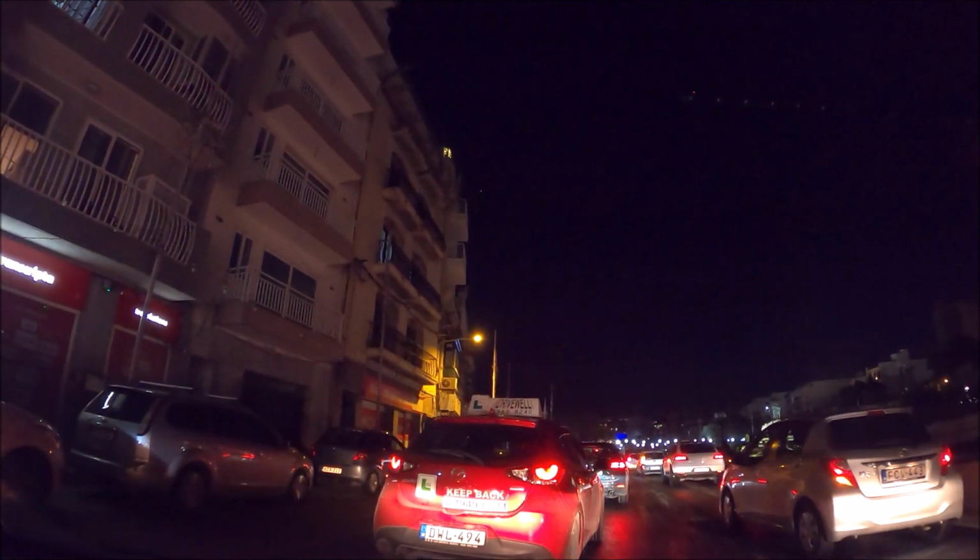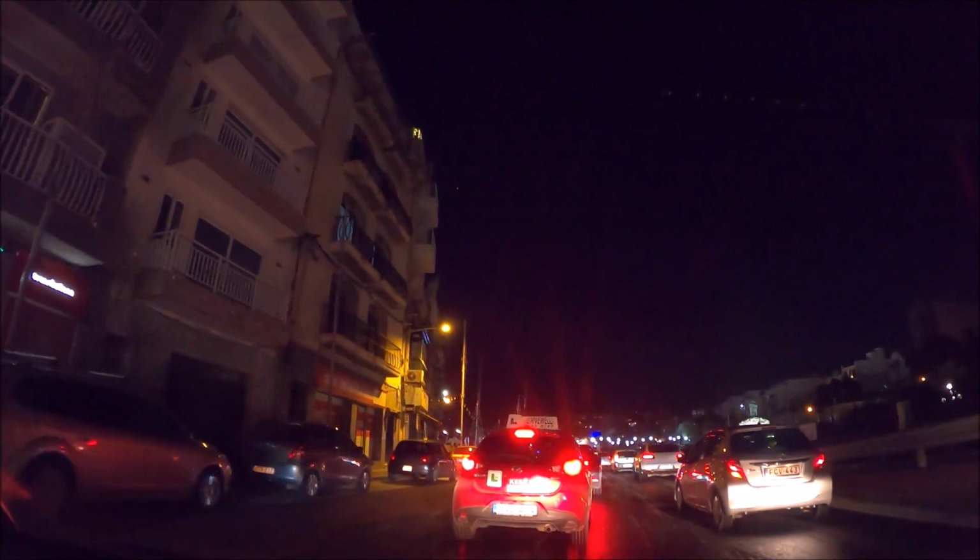Wow, this is the traffic. I was hoping we're going to get a good run, but you can see it's busy time though. It's 5:30, I think, something like that. So it's busy, people coming from work, going to work.